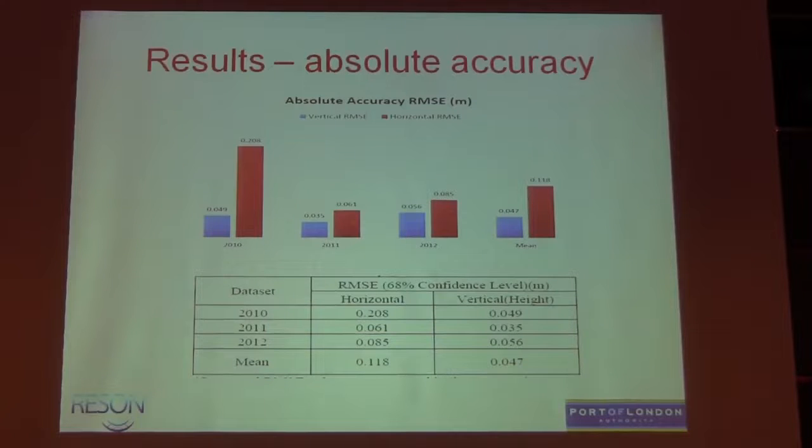There was an issue with the 2010 horizontal RMSE of 20 centimetres, but again, we use POSPac. There are bridges there, we transit beneath bridges, and we had days like that; that was earlier in our processing knowledge.